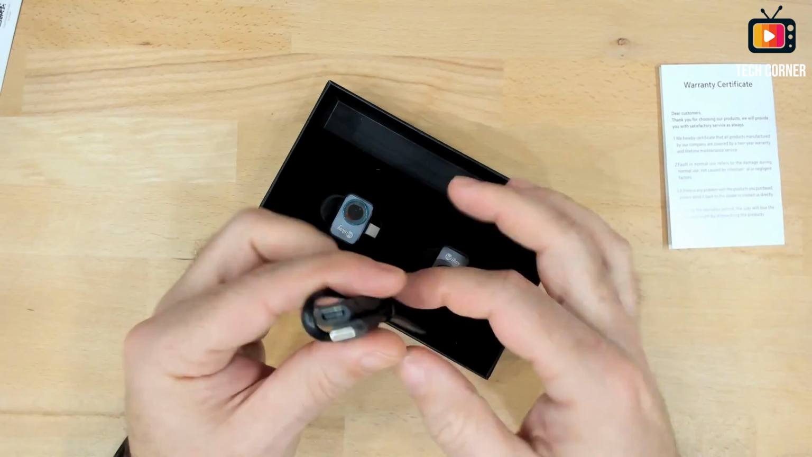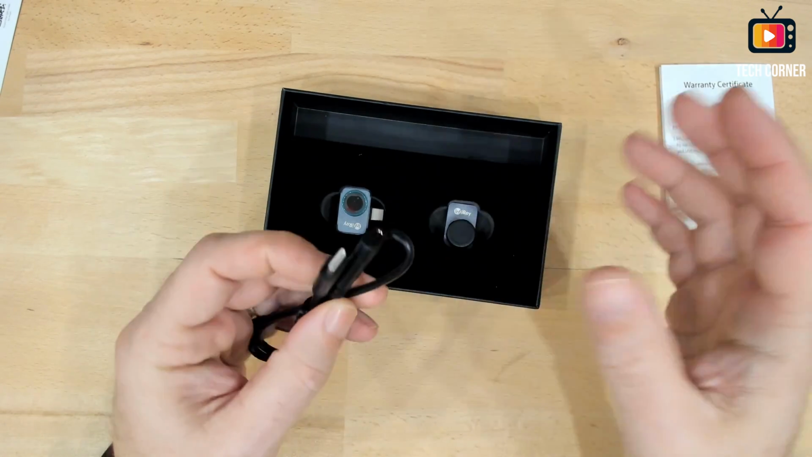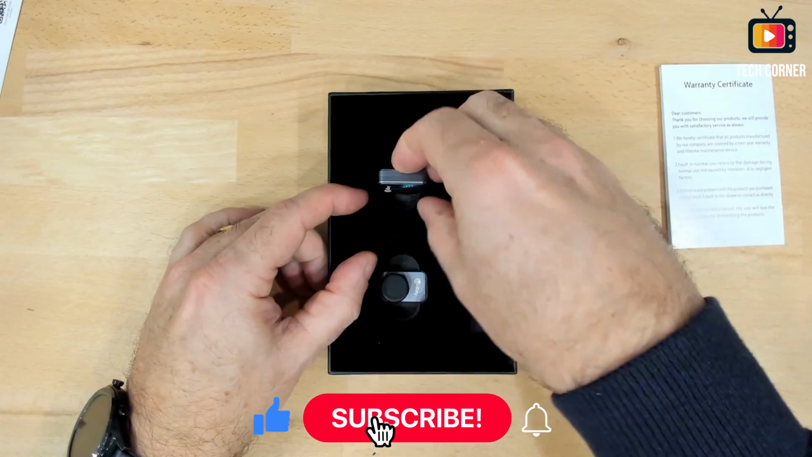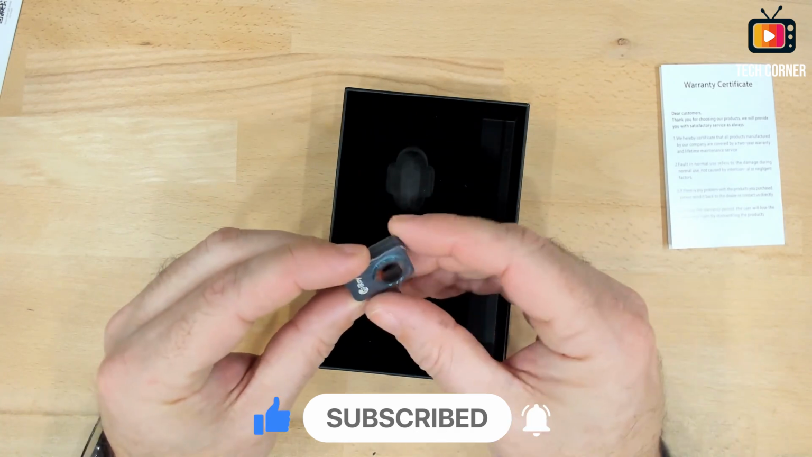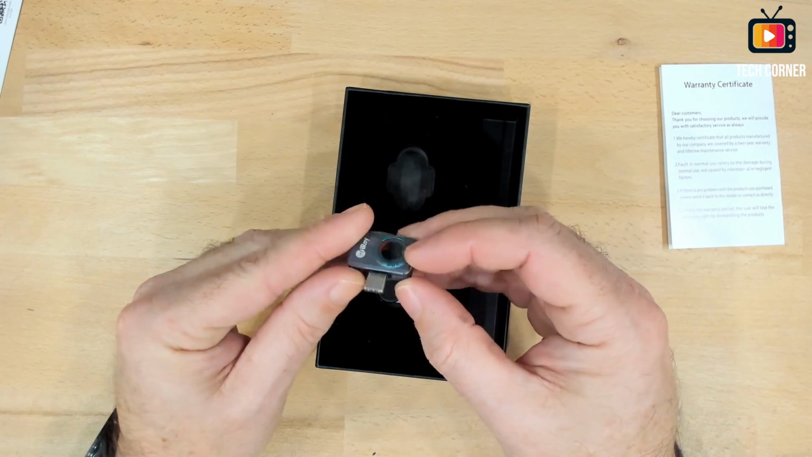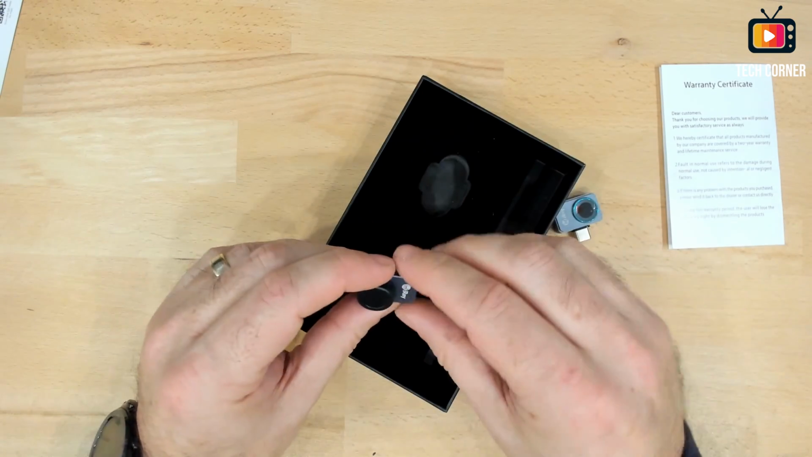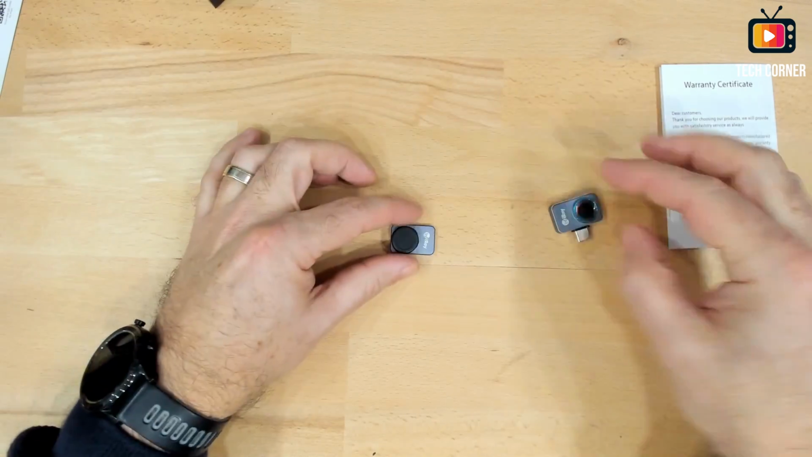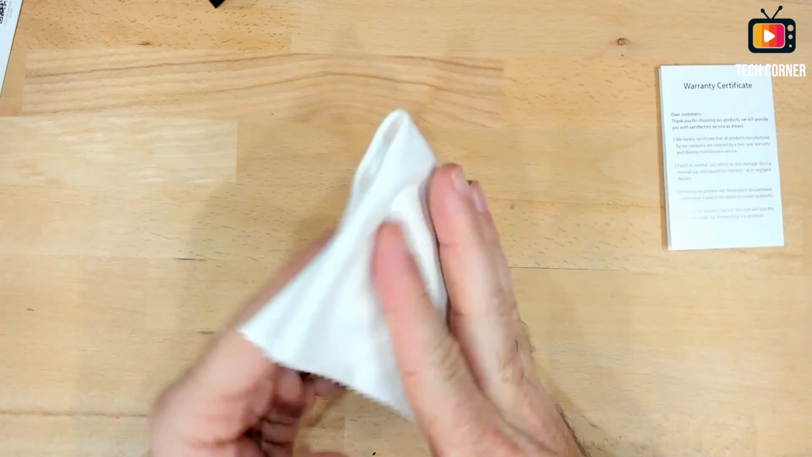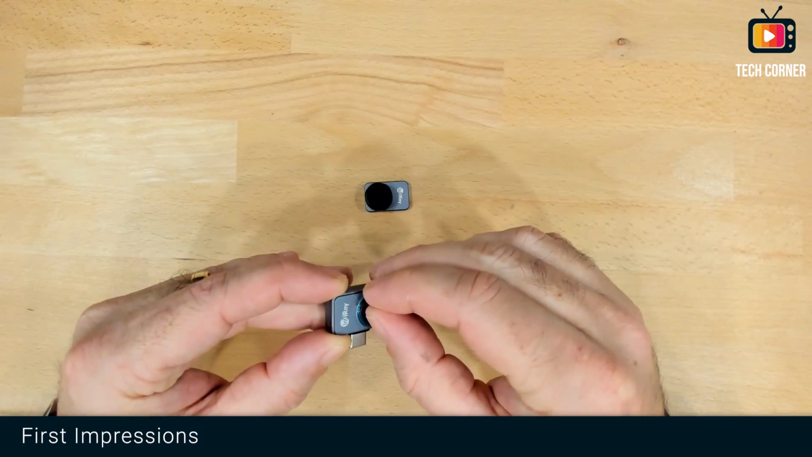Yeah. So this is a USB Type-C extension, so you can have it connected to the phone but not really attached to the phone. And you have in here the camera. It's really small. Yeah, I have no idea how small this is. Very nice. And also this is a macro lens. Very nice. Also delivered with the camera came this cloth for cleaning the lenses. Okay, let's start by taking the protection off.